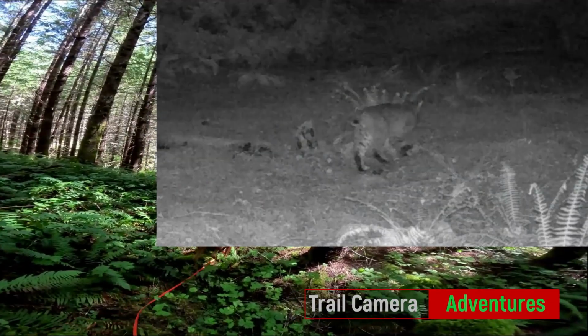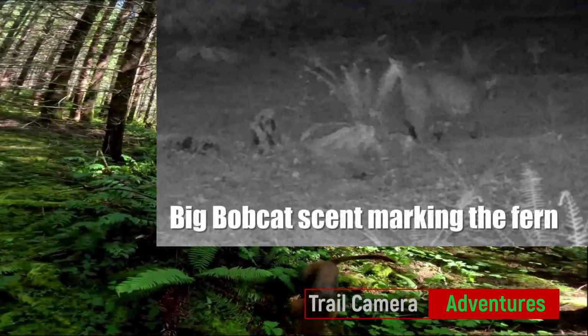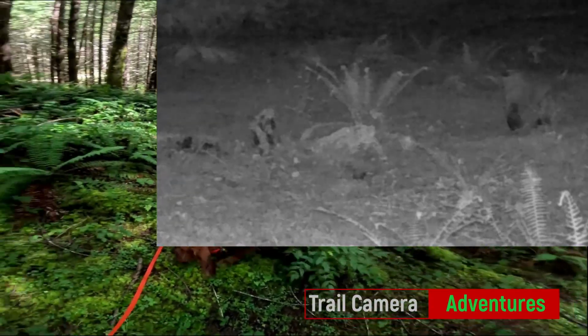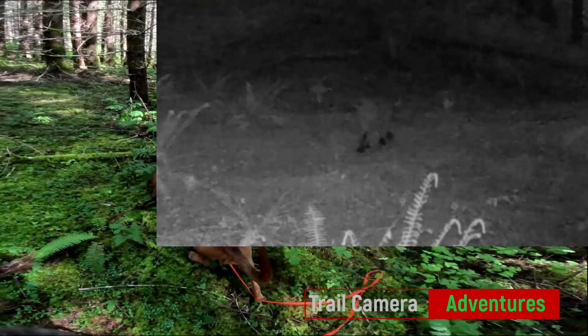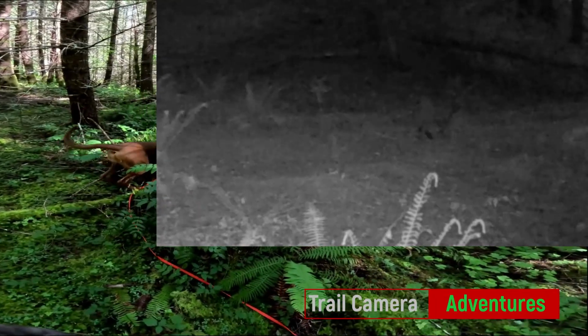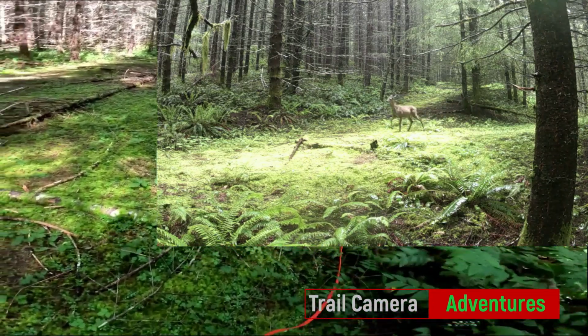She's working it, so she's on something again. Not quite sure the direction of travel. We've actually had stops here before, and she's acted like that. So I think this is a bedding area for a deer. I think a deer likes this bedding area.